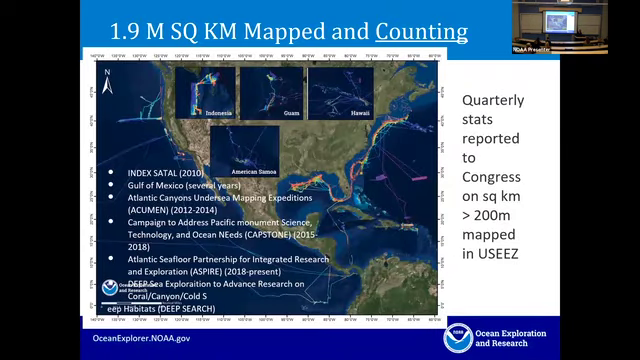So with Okeanos Explorer, we have so far over the last 11 years mapped 1.9 million square kilometers of seafloor around the world through various mapping campaigns, starting with working in Indonesia in 2010, and then working in the Pacific and the Atlantic, Gulf of Mexico, and Caribbean in the follow-on years. So we are approaching 2 million square kilometers mapped. That will be very exciting.